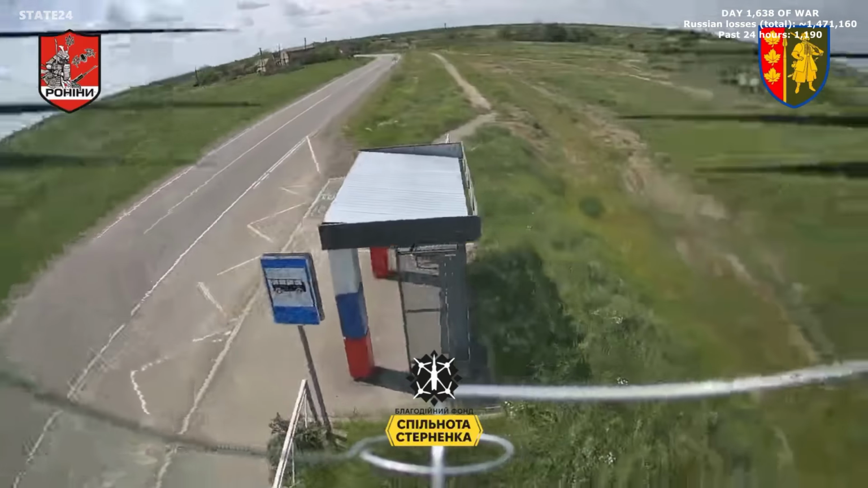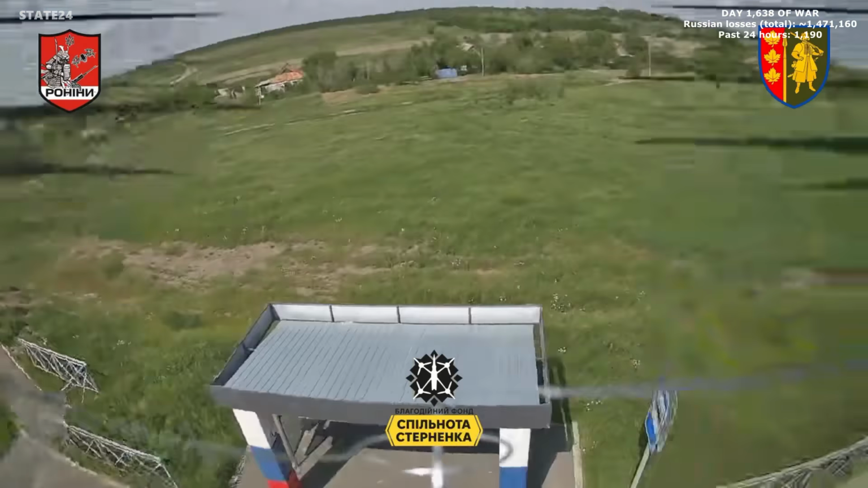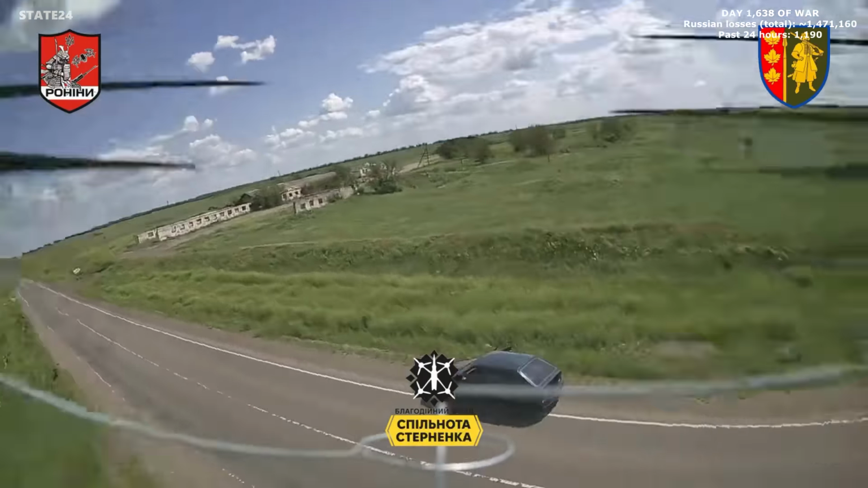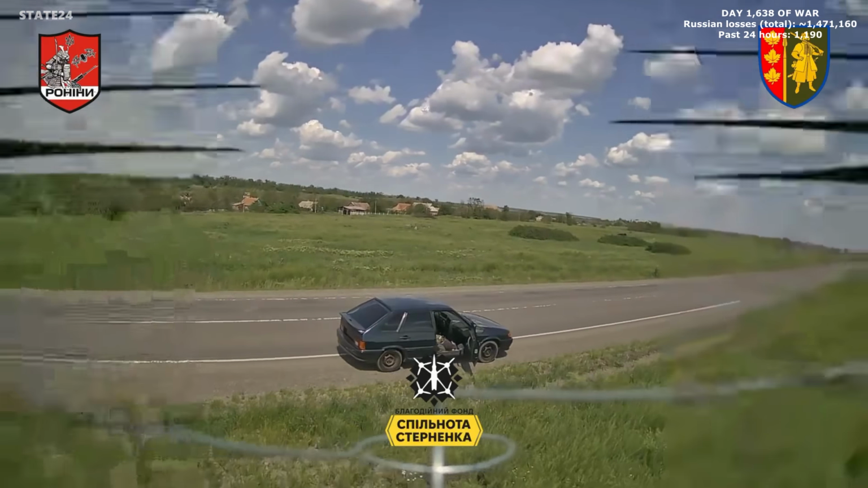The operator makes a split decision, pivots toward the one who ran, catches him climbing into a vehicle nearby. He doesn't get it started in time. The escape route he was counting on doesn't go anywhere.